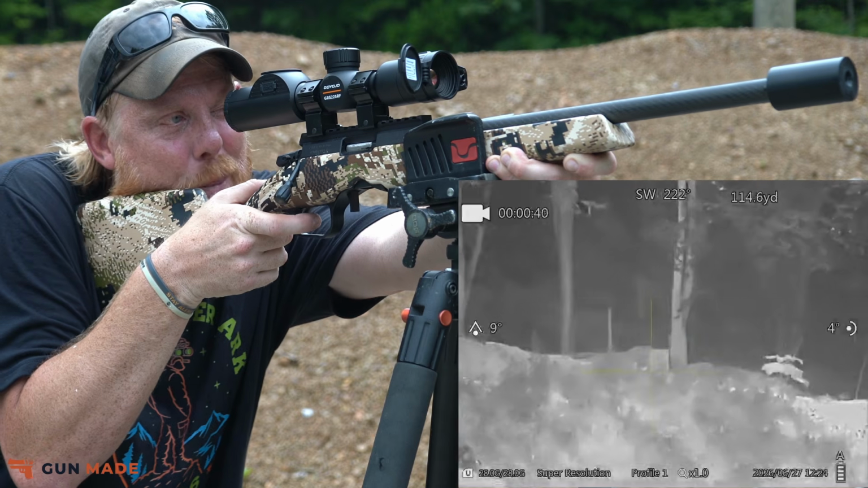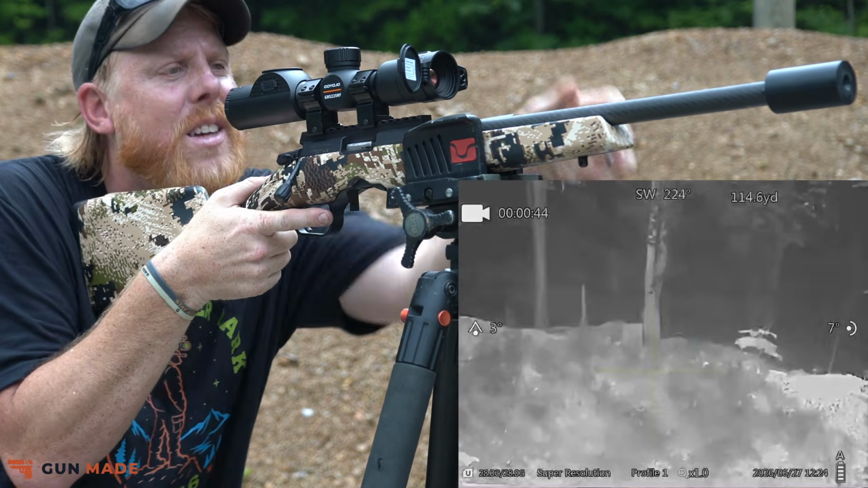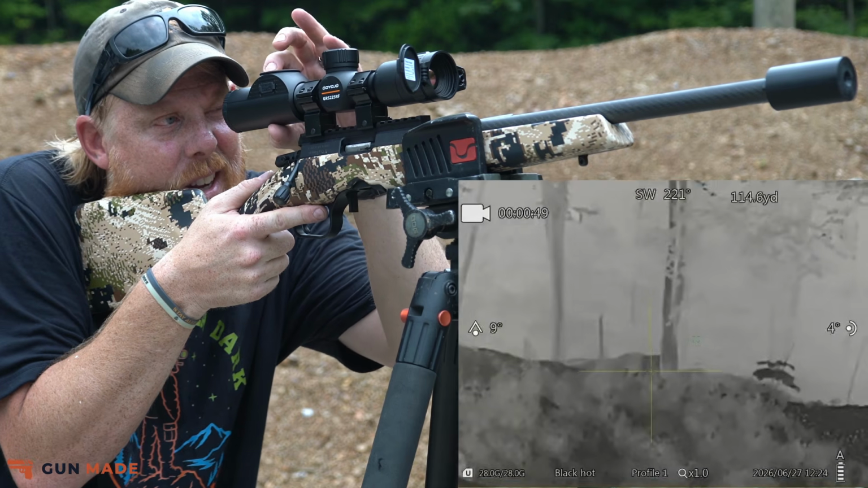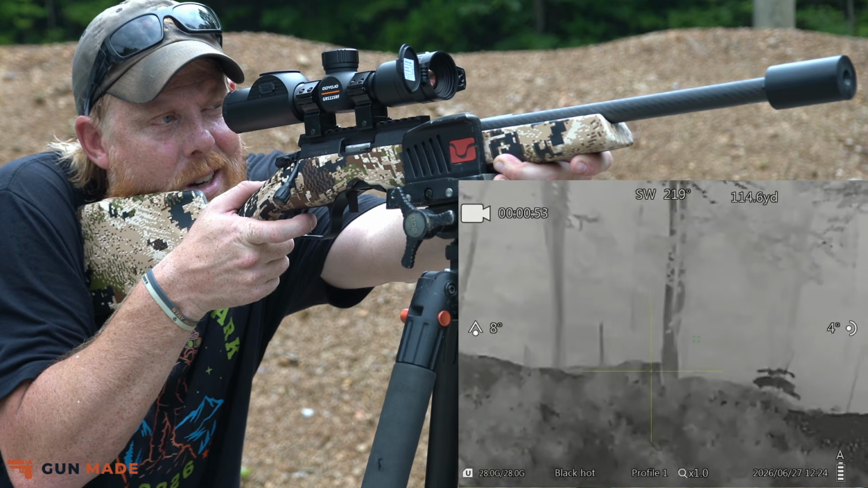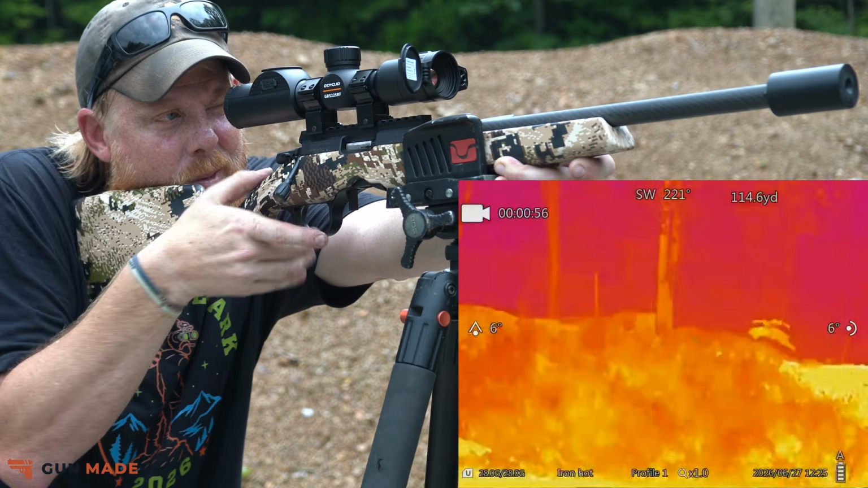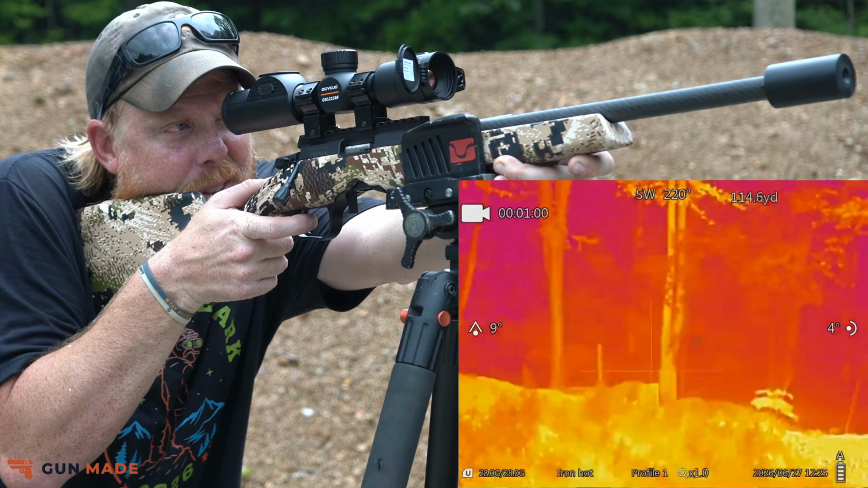You can see the little spark. So let's try to switch colors. See the spark in each color here. It's really hard to see that reticle.